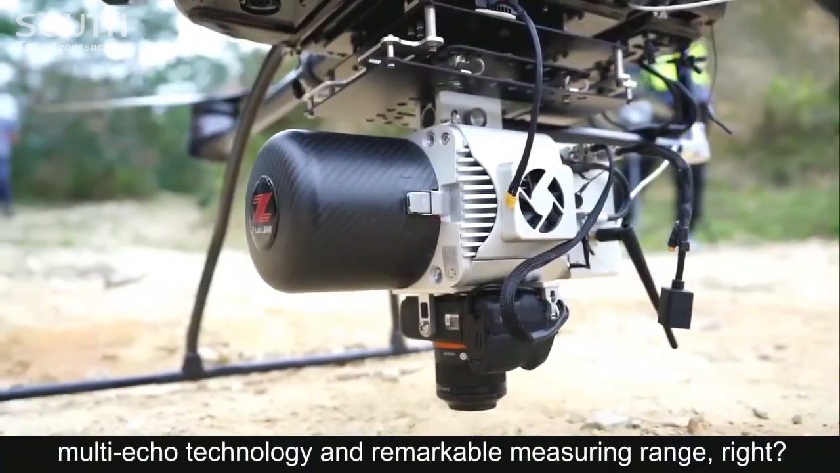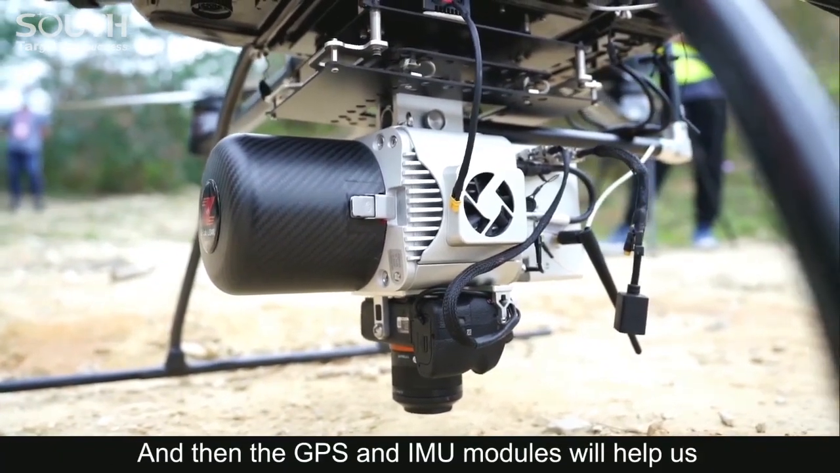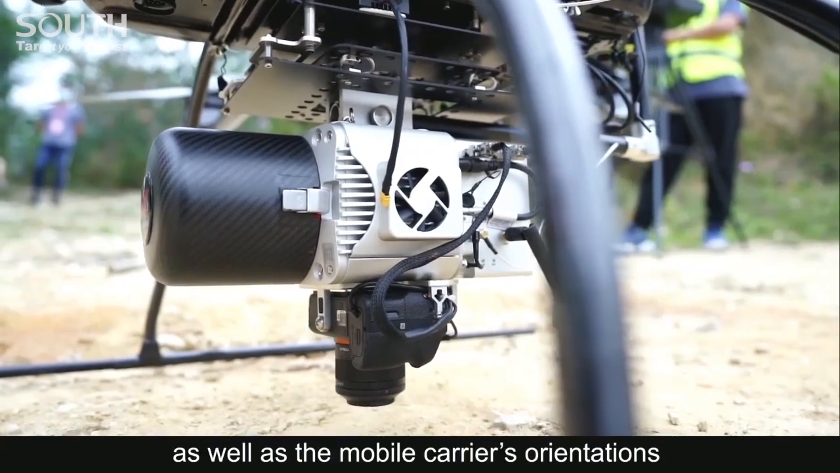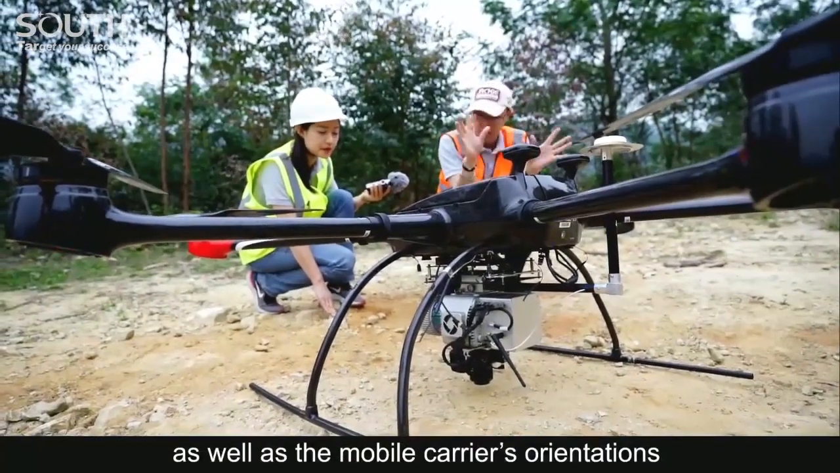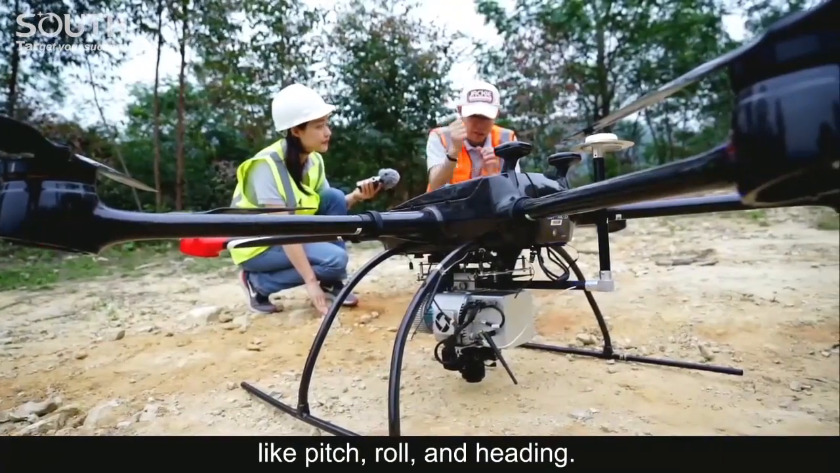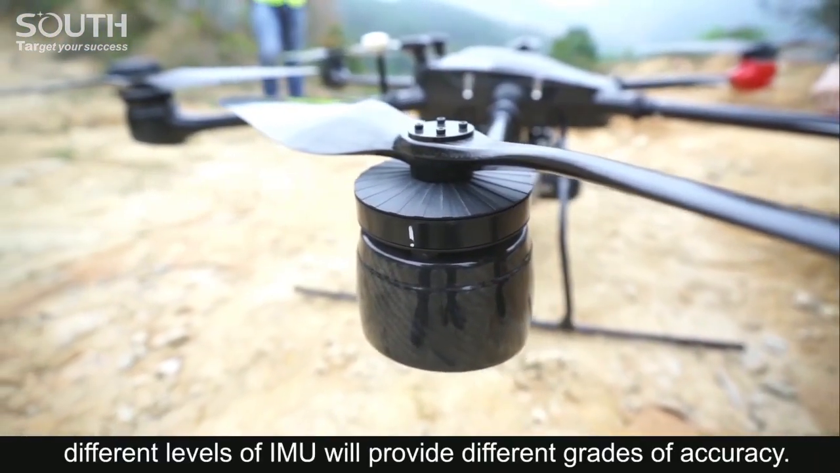And then the GPS and IMU module will help us to record aerial positioning information, as well as the orientations of the UAV mobile carrier, right? Orientations like pitch, roll, and heading. And of course, different levels of IMU will provide different grades of accuracy.